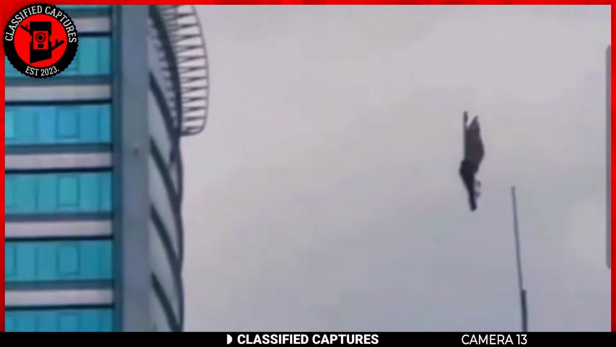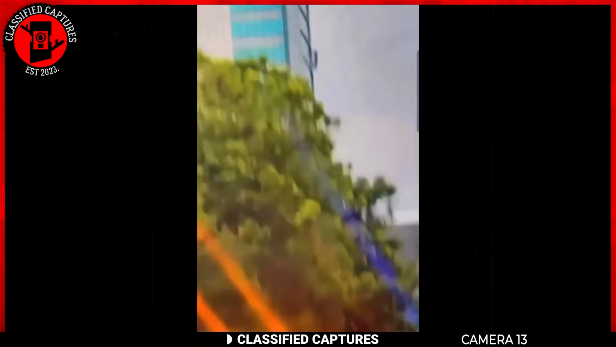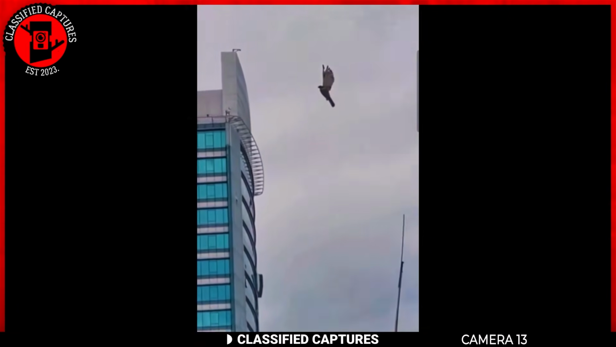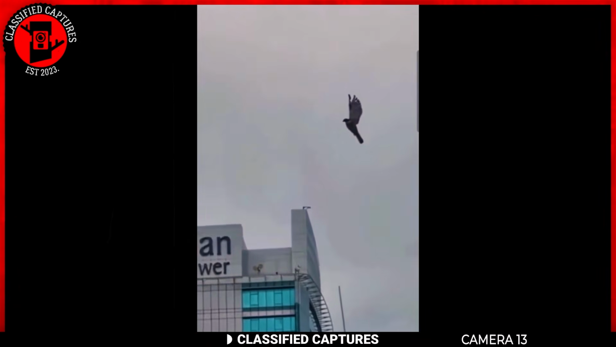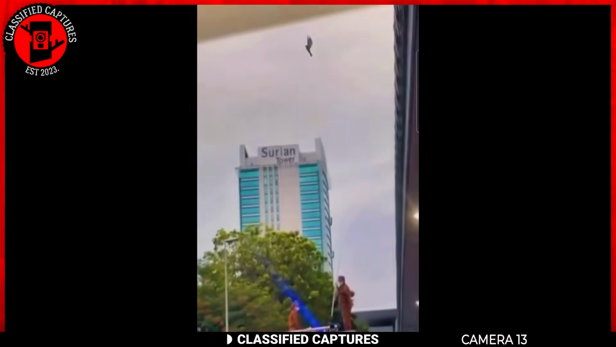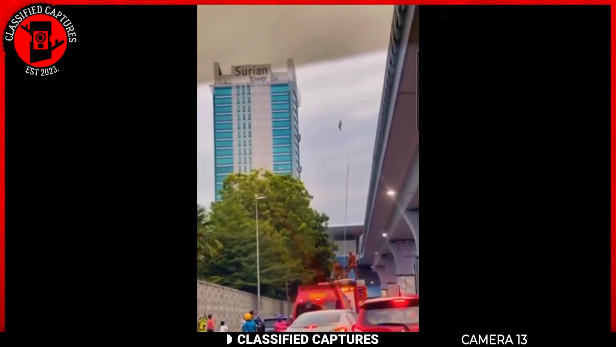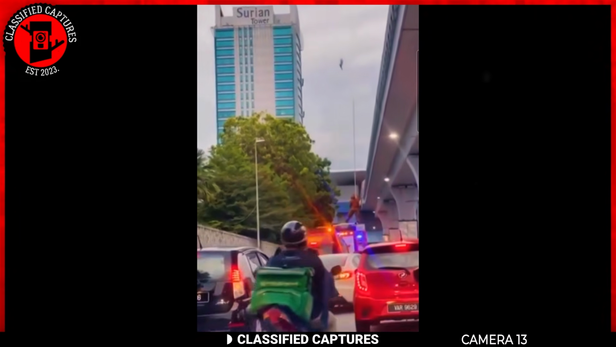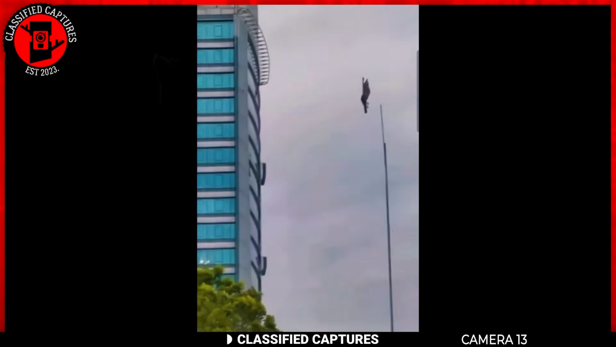Now here's a peculiar incident captured on footage. A sizable bird seemingly suspended mid-air above a street. A fireman on a truck attempts to dislodge the bird using a long rod, but the creature remains in an unnatural state, neither falling nor flapping its wings. This perplexing scene raises questions about the laws of physics and nature. Naturally, speculations about a potential glitch in the matrix or the bird being connected to a line have surfaced.